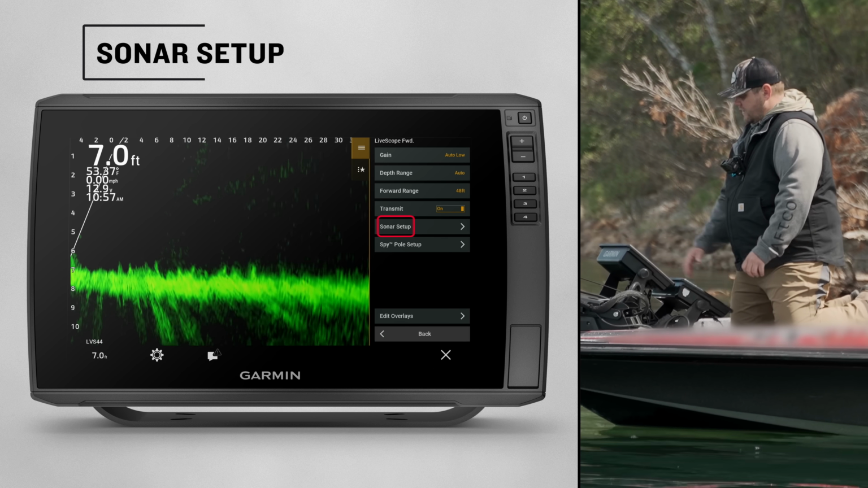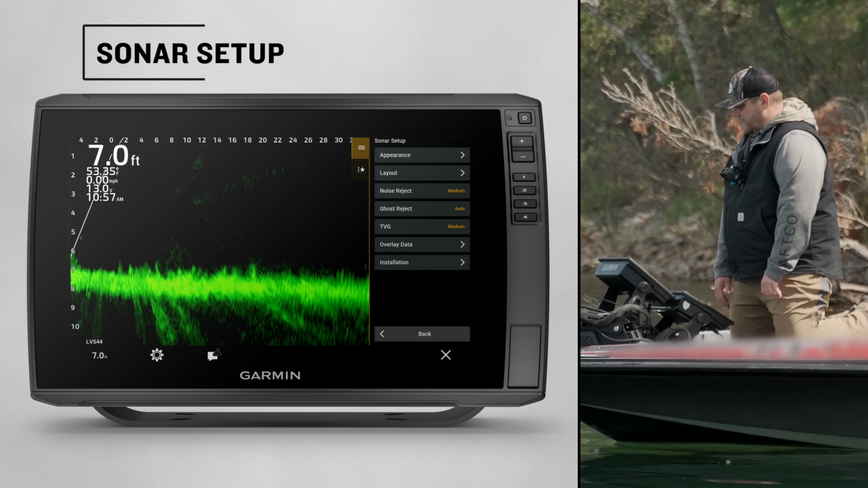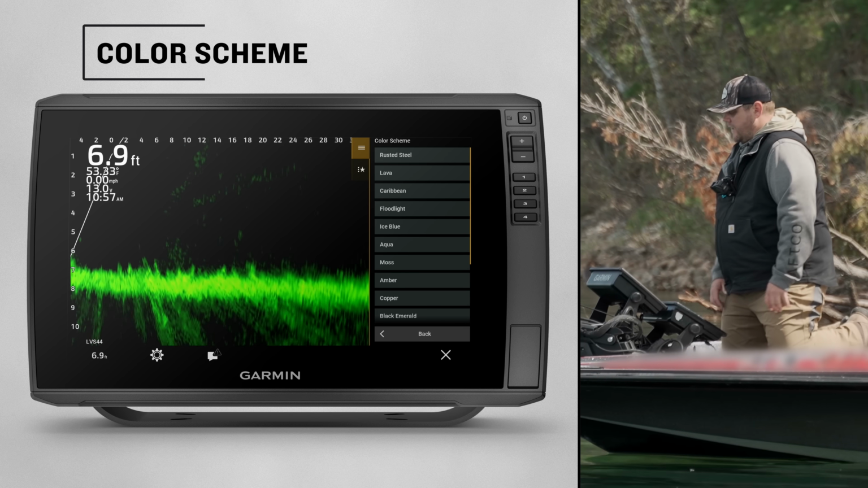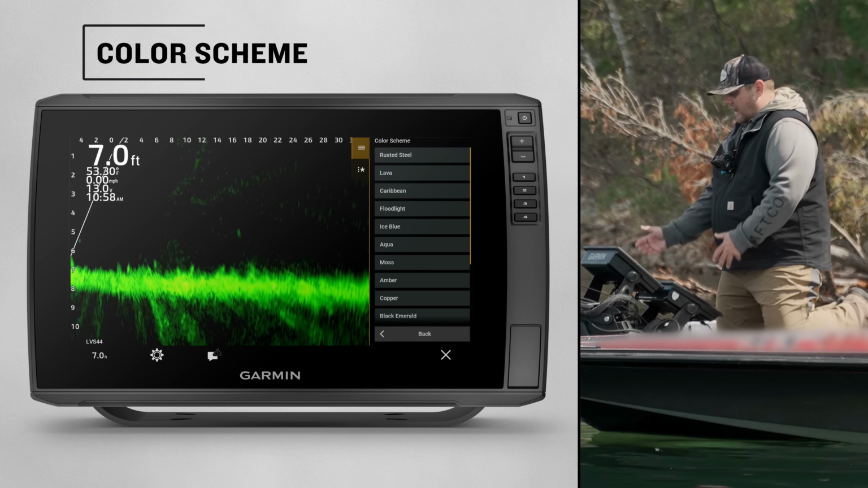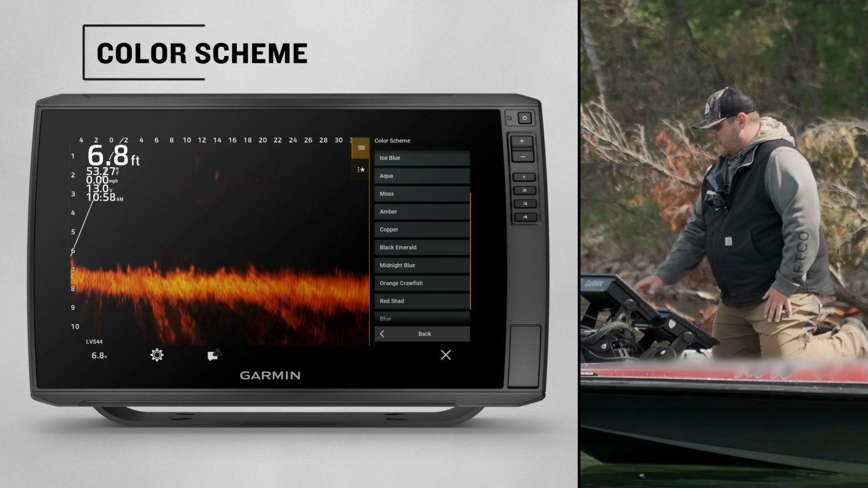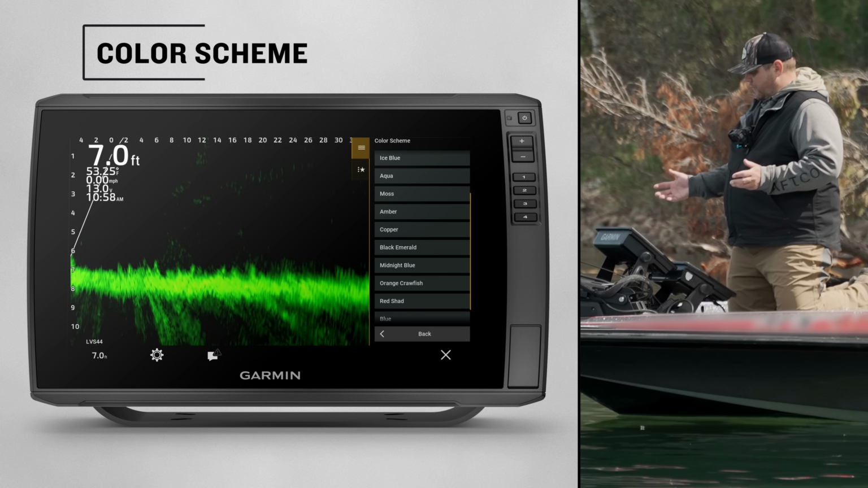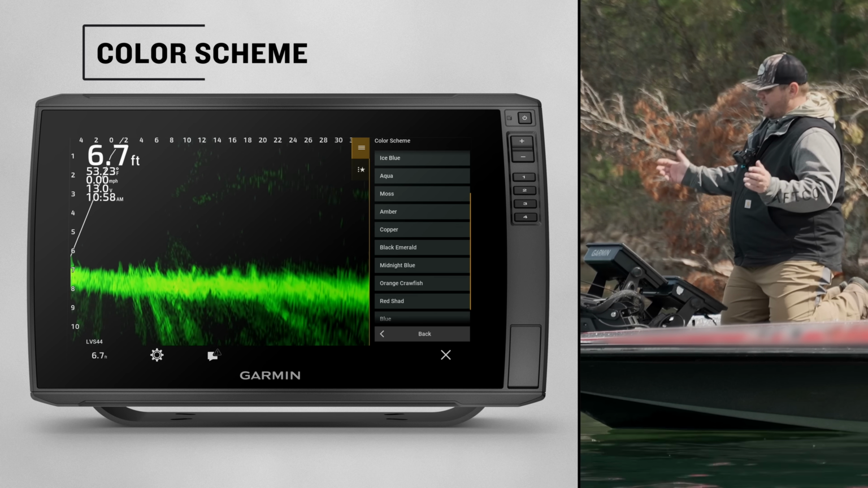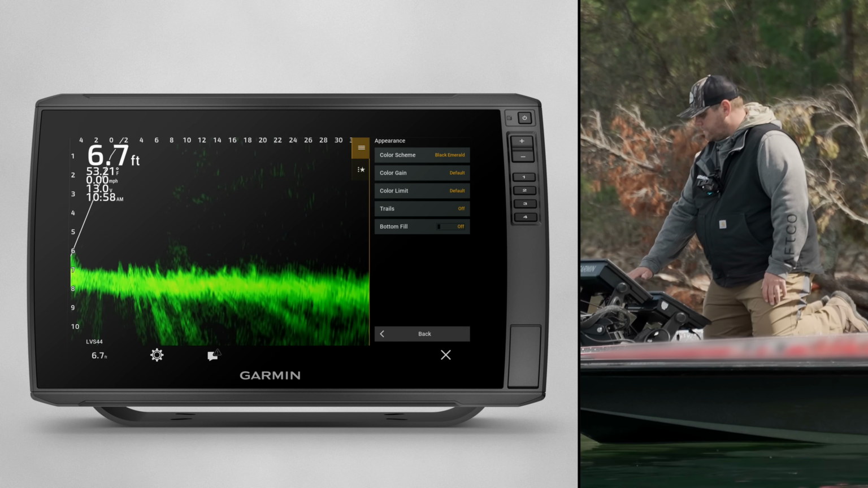And then of course our sonar setup, that's where a lot of the finite details are going to be found when you're looking at a Livescope transducer. So appearance, color scheme. Now this is one of those things, everybody has their favorite color scheme. There's a lot of different options in here, from rusted steel to the amber, which is kind of that stock color. I like the black emerald. A lot of people can go through and just find what color scheme really works for you. And on bright sunny days or cloudy days, you may find something works better for you or not.